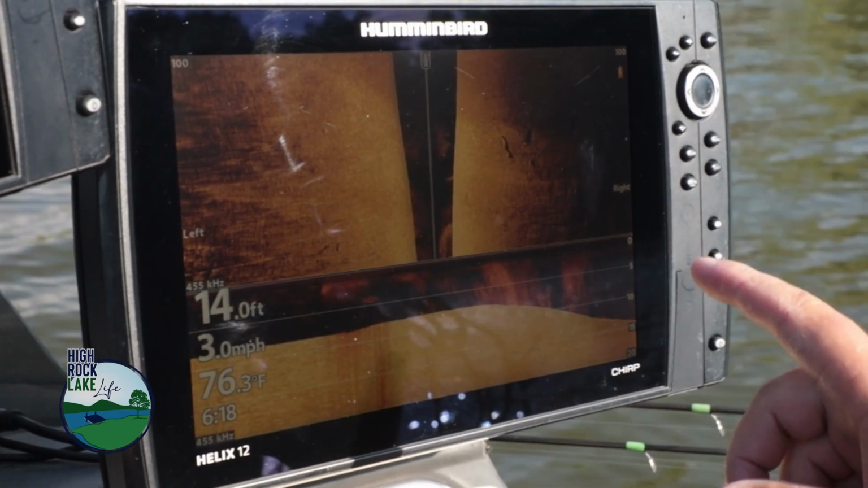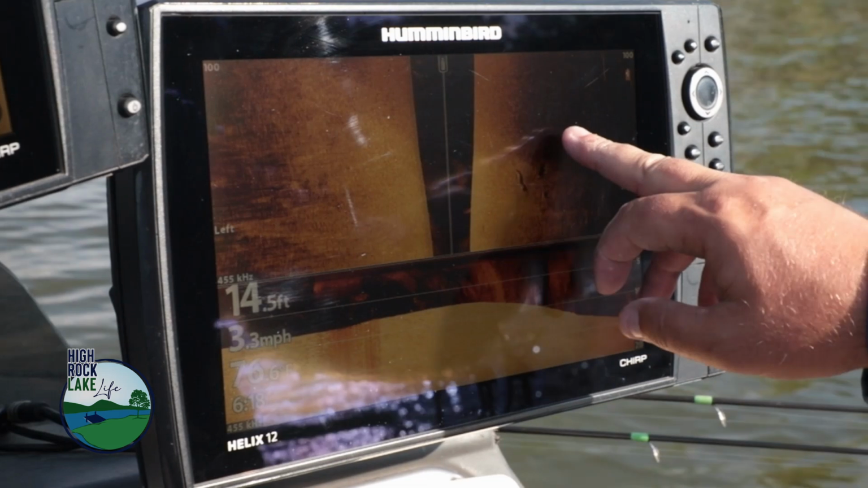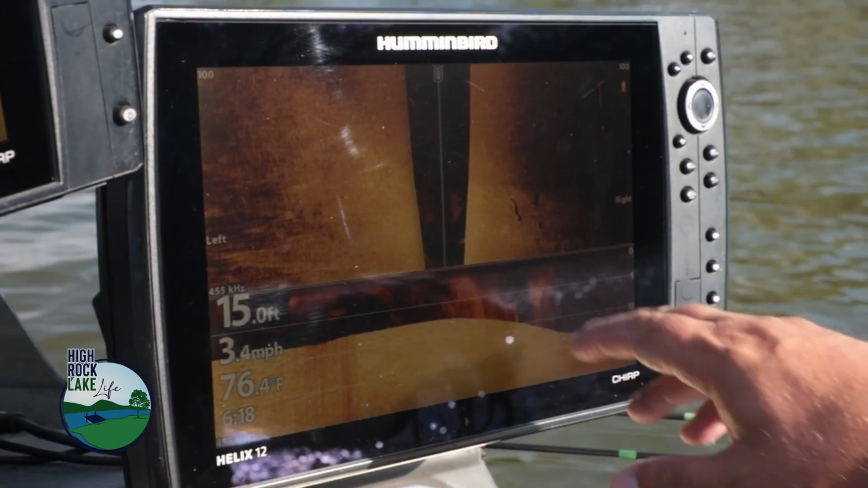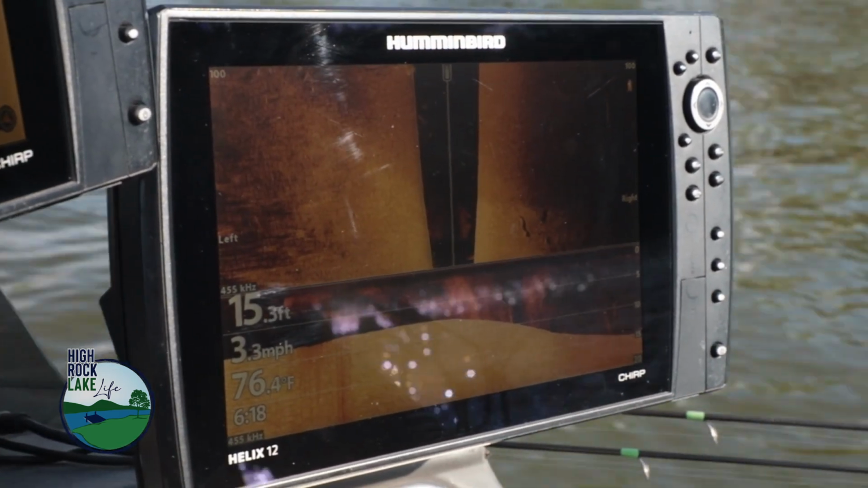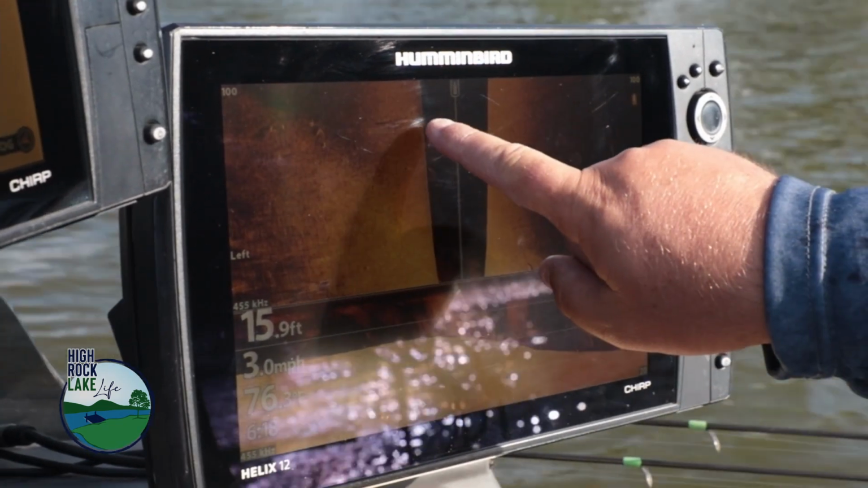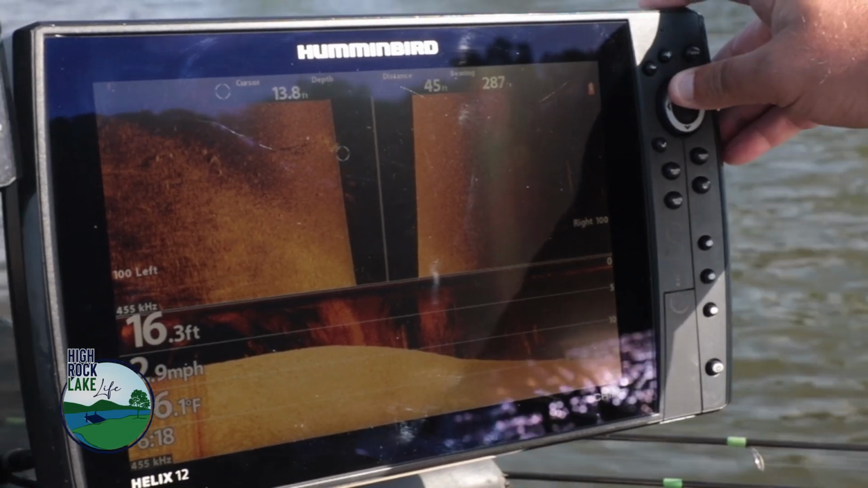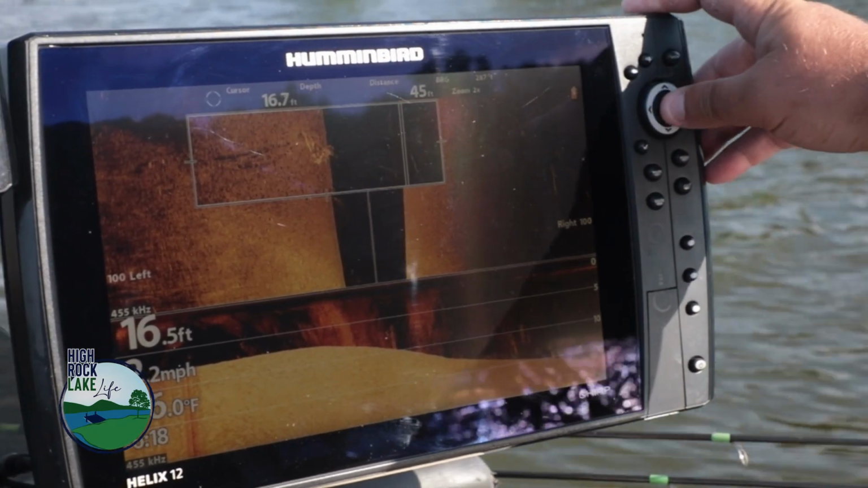So we're easing up here, getting ready to come up on the pile and we're gonna go over it. We're gonna look at it with side and down. We're gonna try to get right over top so we can get good images on the down side. And then we're gonna show you exactly what we're looking at here. You can see it coming up here. So what we're gonna do, we're gonna zoom over and get on top of that pile.